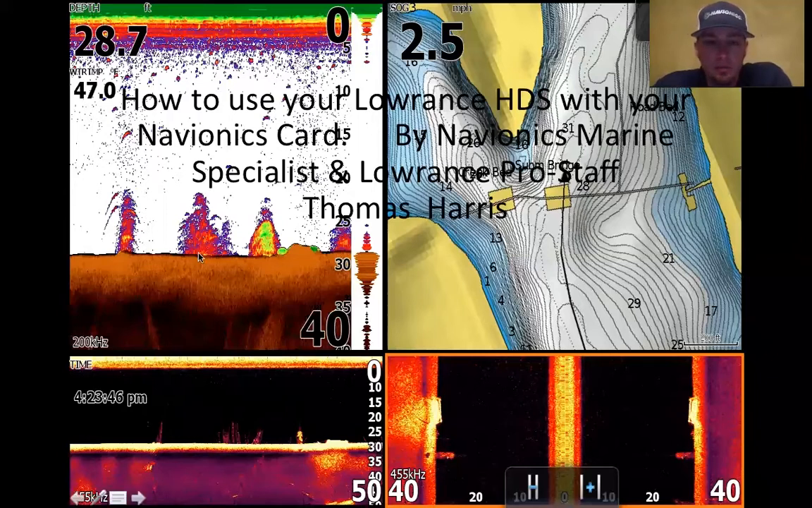So the palette we're viewing right here is called palette number 13. If you want to jot that down, I do recommend that. You can put that on any HDS unit. You can't do it on a Hook or Elite unit. But palette number 13 is going to separate anything coming up off the bottom from the bottom, versus palettes 1 through probably 9, which do not do that.